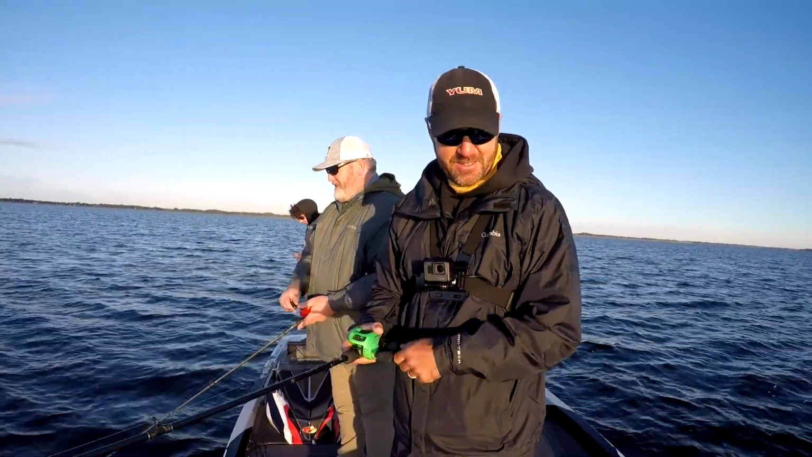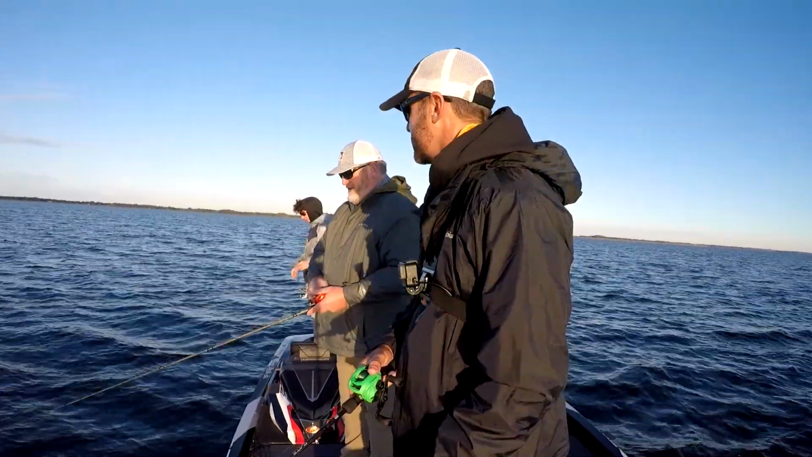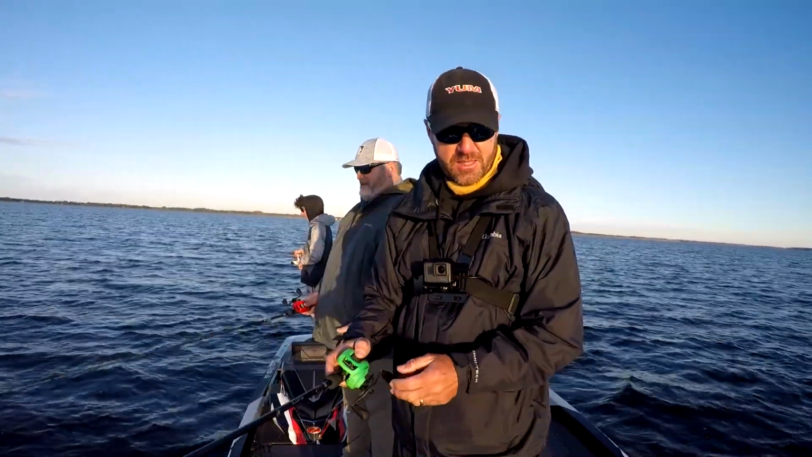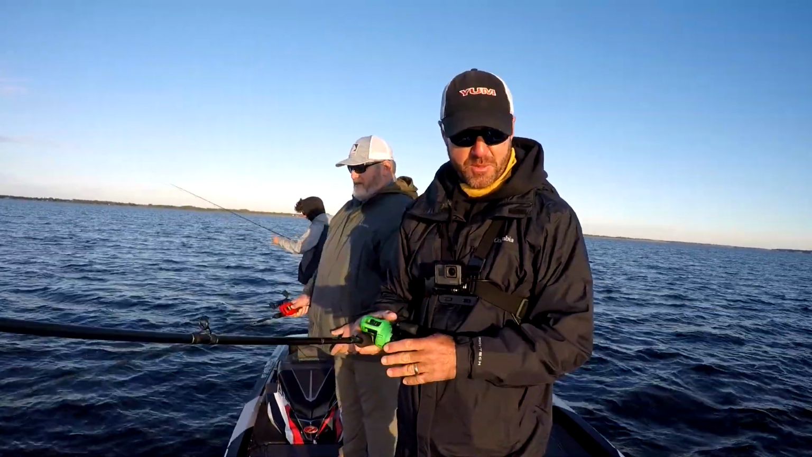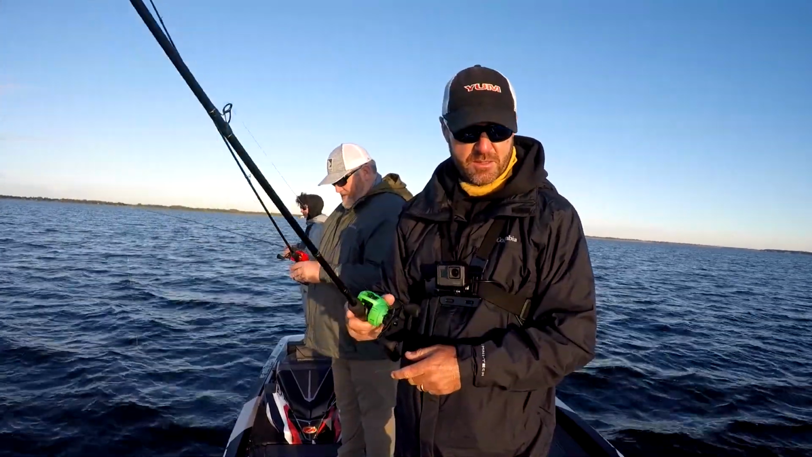Sounds like a 5-pounder. Jake asked me if they bite a shaky head out here yesterday, I think. Didn't you ask me that? Yeah. Or I think Alan asked me before. And I said, not really. He rigs up a shaky head and just jumps one off about 5 pounds. Don't listen to the guide sometimes.